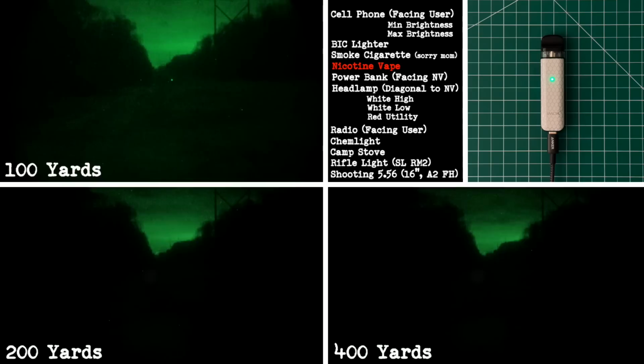Alright, as promised, here's the vape. Just a single tiny LED, and it still lights you up. Less than the cigarette, sure, but not by much. This is why we test. Even one dot of light can be visible for hundreds of yards under night vision. Thankfully, this one's an easy fix. A piece of tape can make the difference between staying hidden and lighting yourself up.